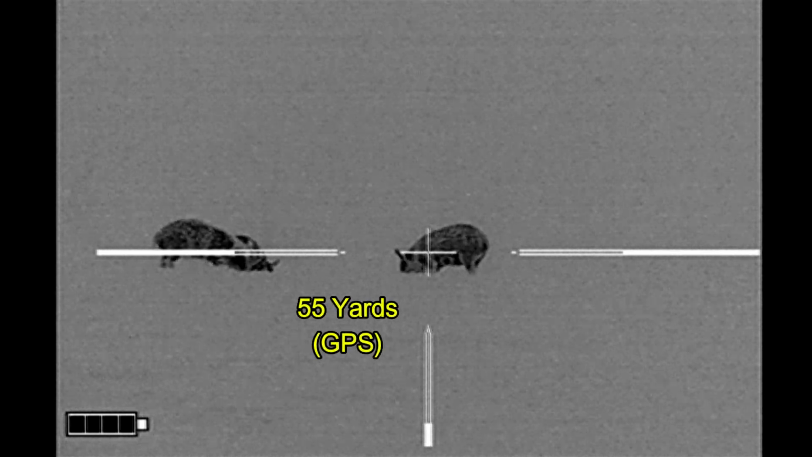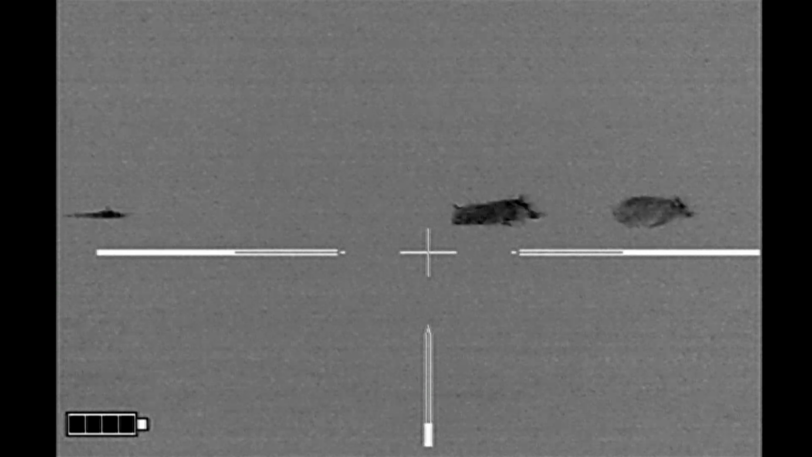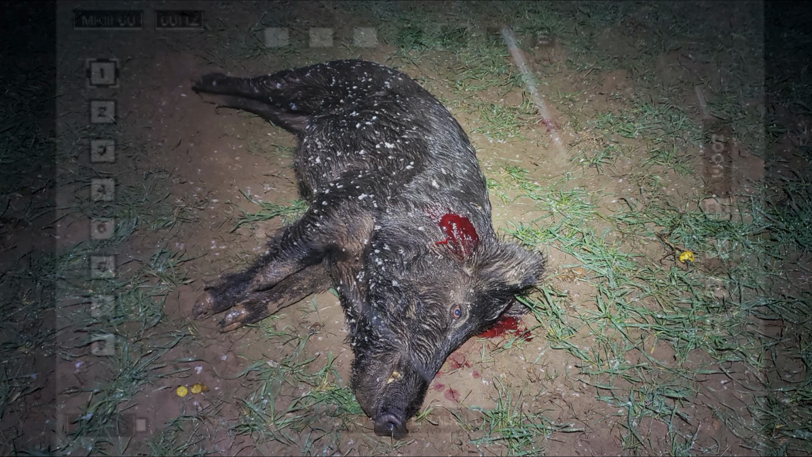She turns, and the rest of them run through a fence at the next pasture, and I'm left with a 170-pound sow, my first in the snow this season.